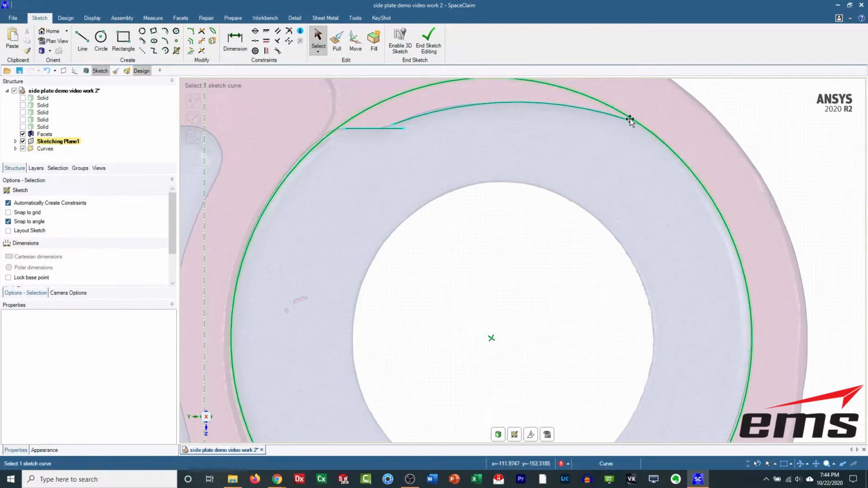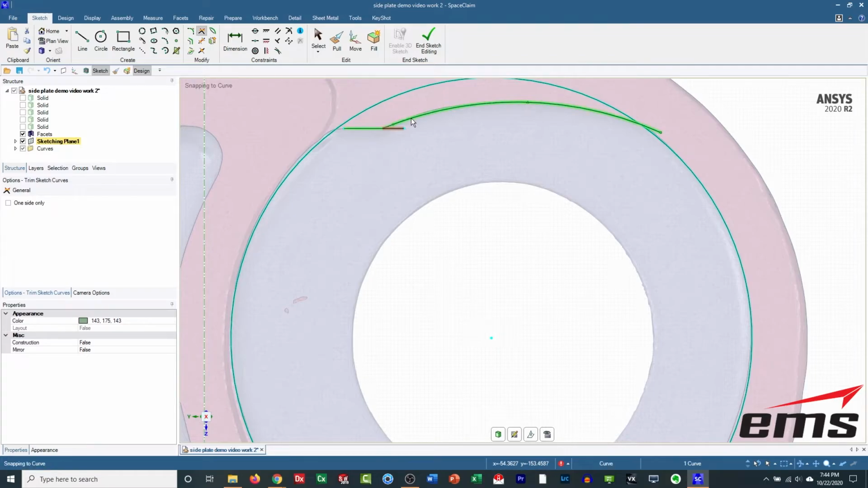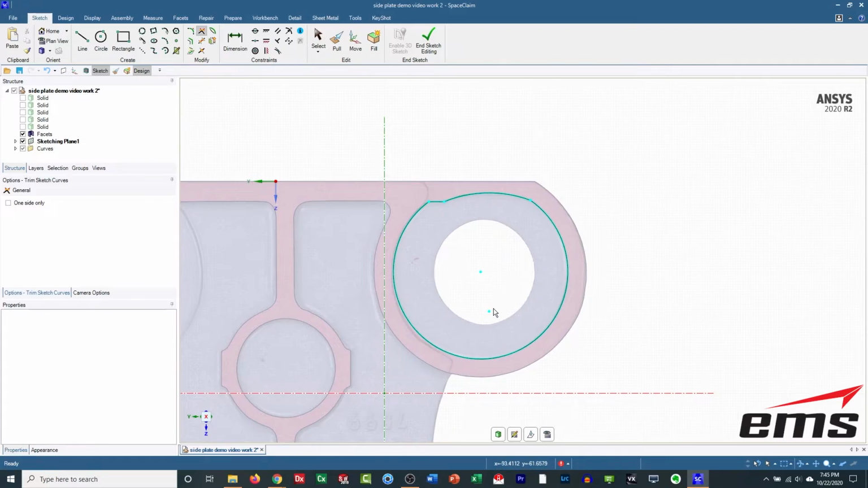And let's select this end and just kind of pull it. It just kind of helps with the trimming. Trim this corner to here, this corner to there, corner to there. Okay. So that looks pretty good.